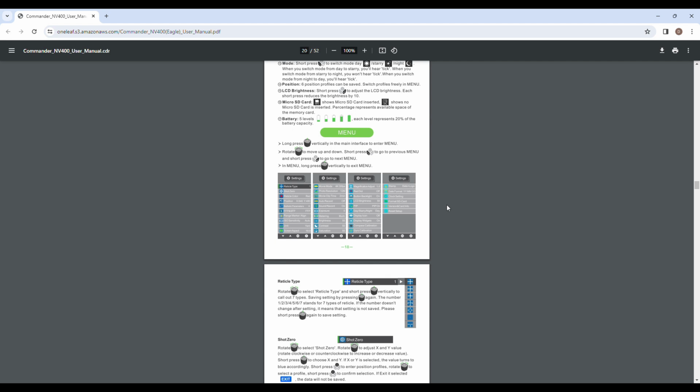You just do a single click to enter into the option, choose whatever setting you want, and single click that to select that setting, and then you will long hold it again to return to the main rifle scope view, ready to shoot. Tons of options there.